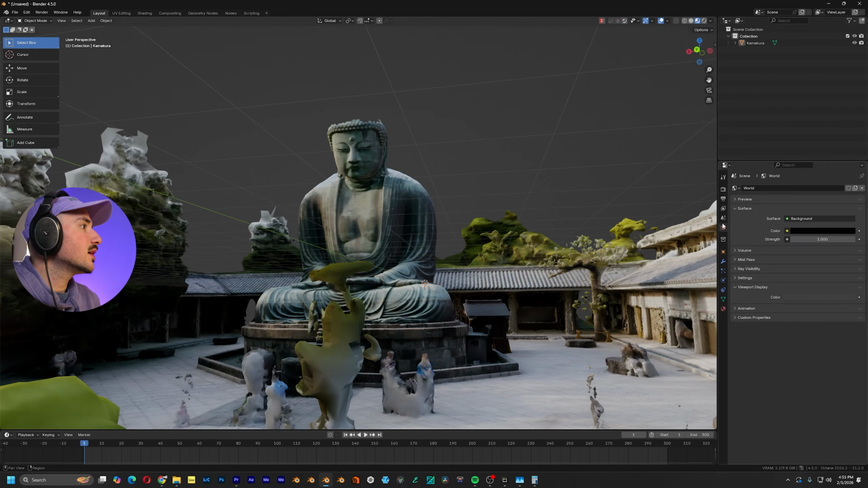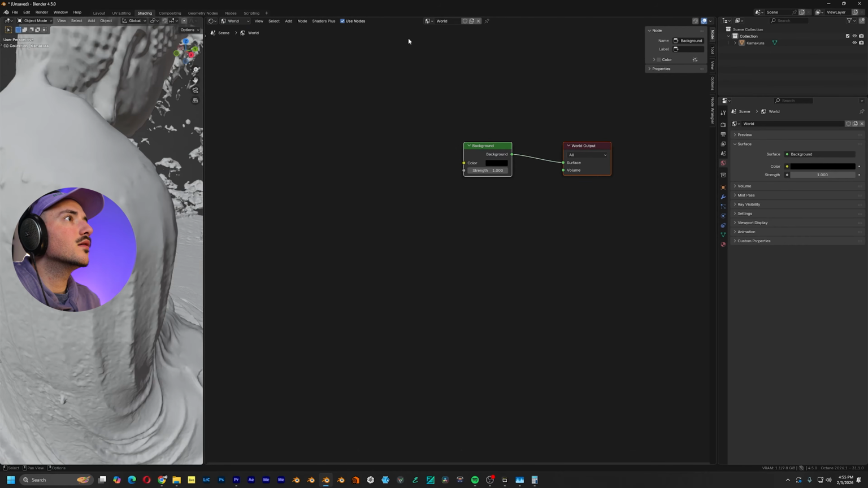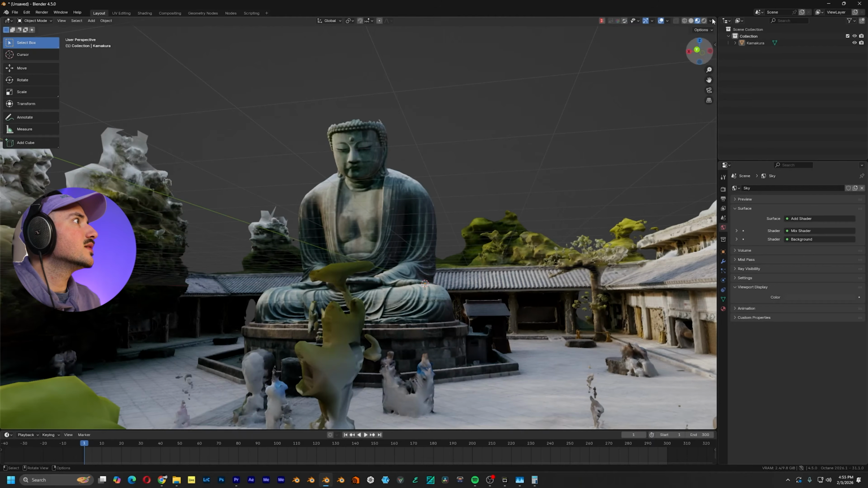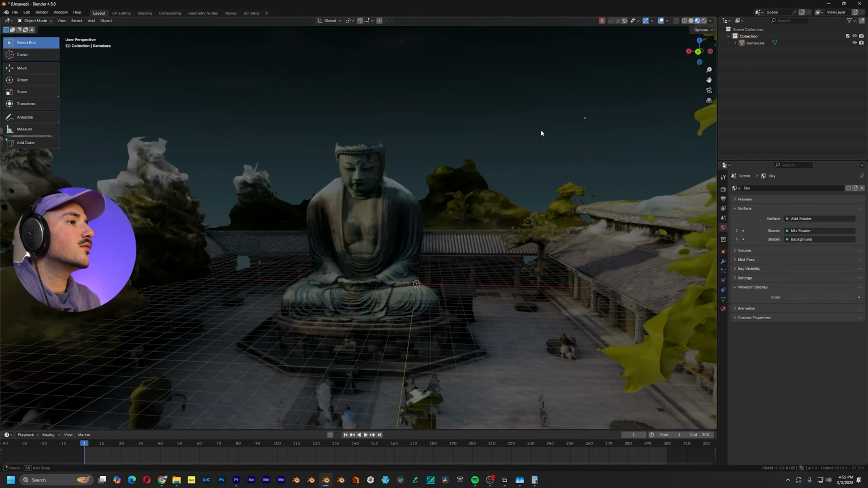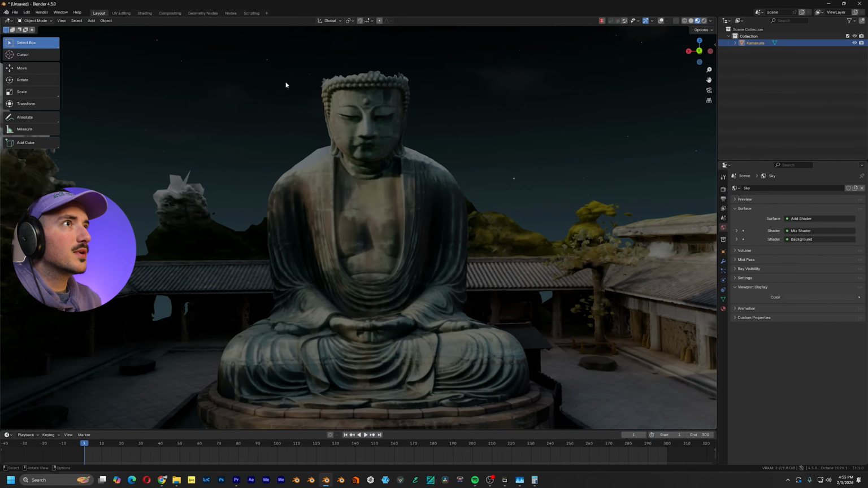So once we have that in place, if we just hop into shading and world, we can switch the world shader to that sky. And it should be visible once I check off scene world. So there we go. Already looks promising.